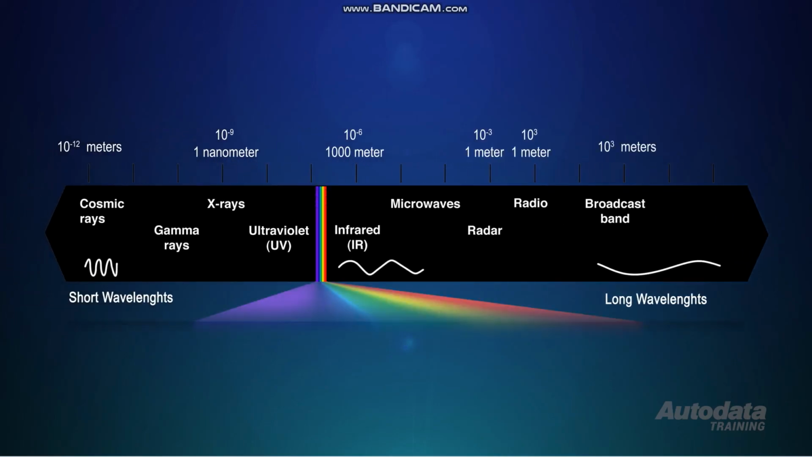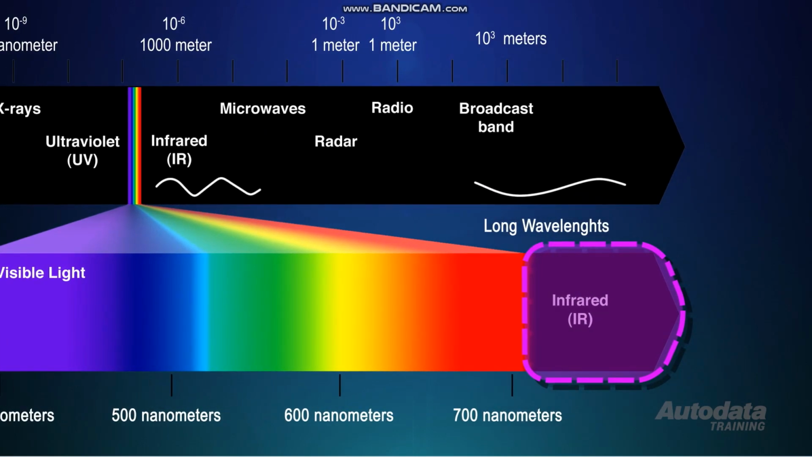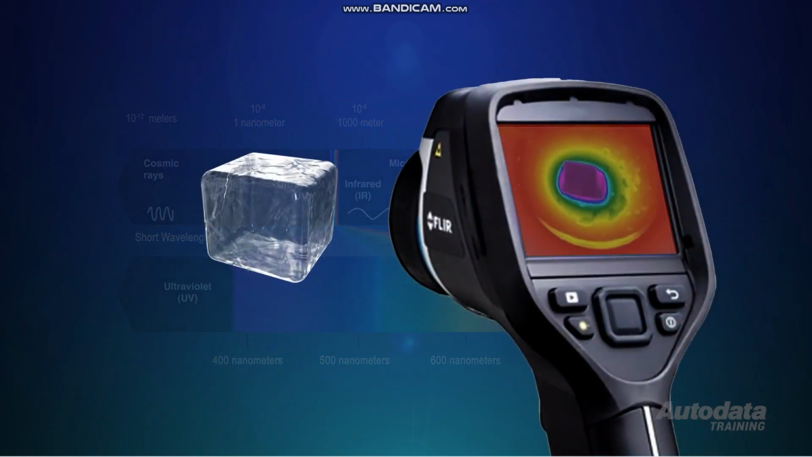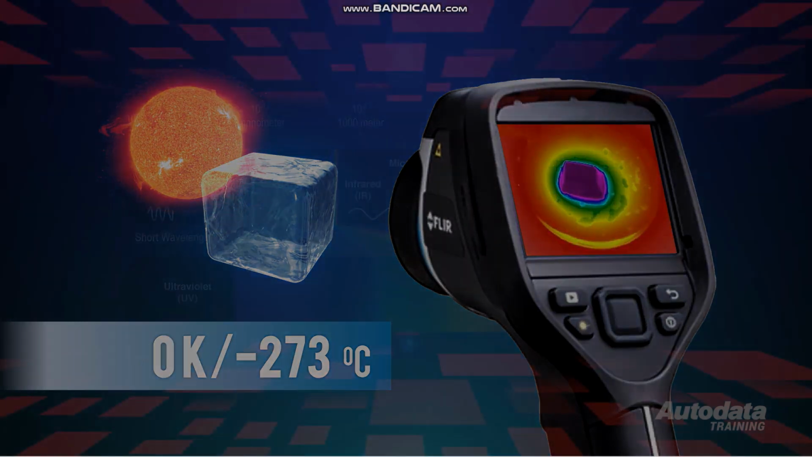Infrared light sits outside the visible light spectrum for electromagnetic radiation, meaning we can't see it with our regular human eyes. However, that doesn't mean we don't experience infrared every day. In fact, any object with a temperature above absolute zero, or minus 273 degrees Celsius, emits radiation in the infrared region, whether that's an ice cube or the sun.